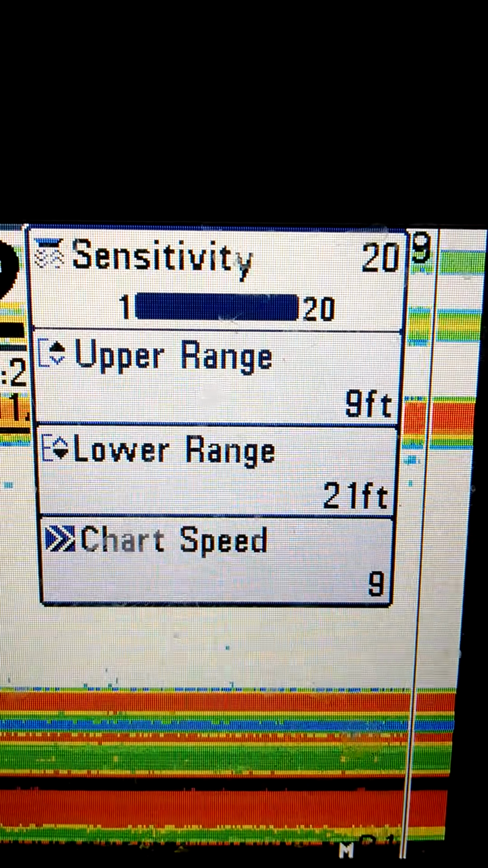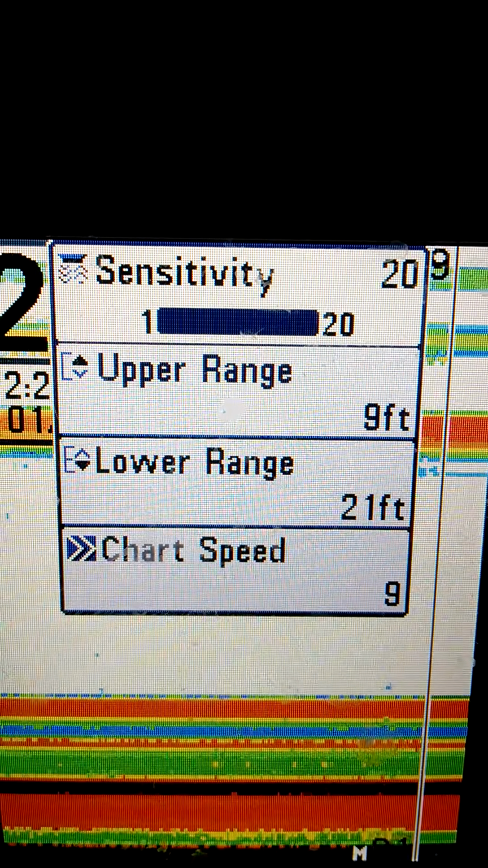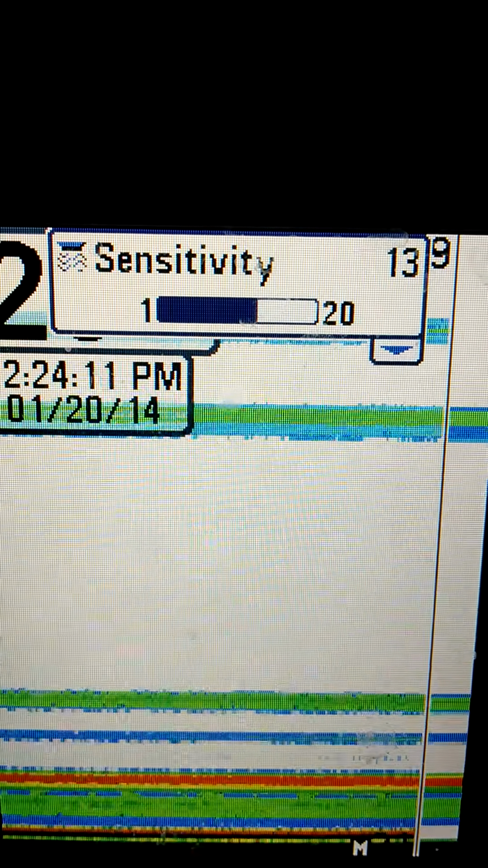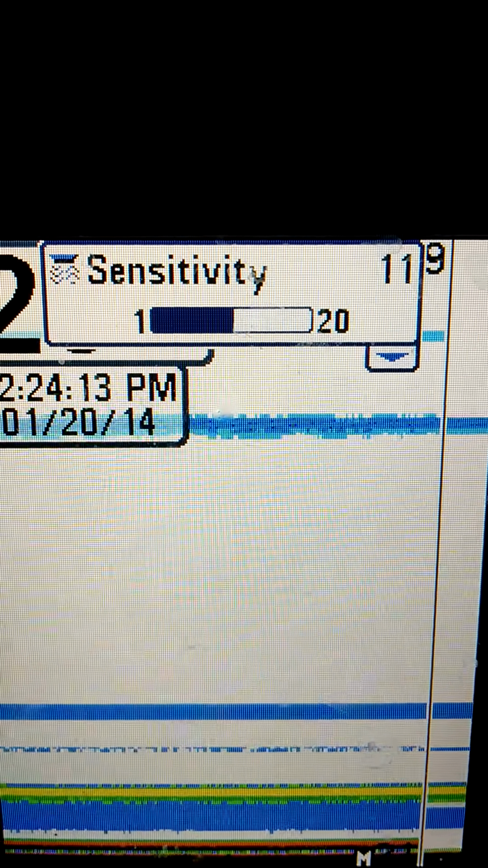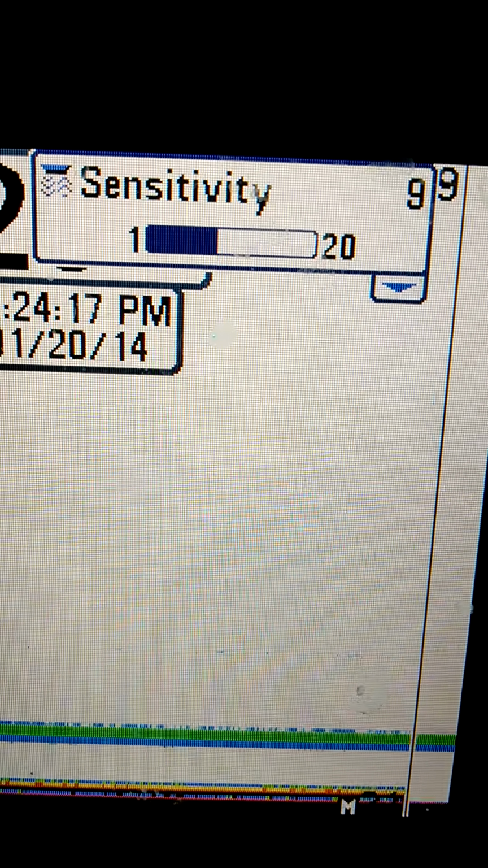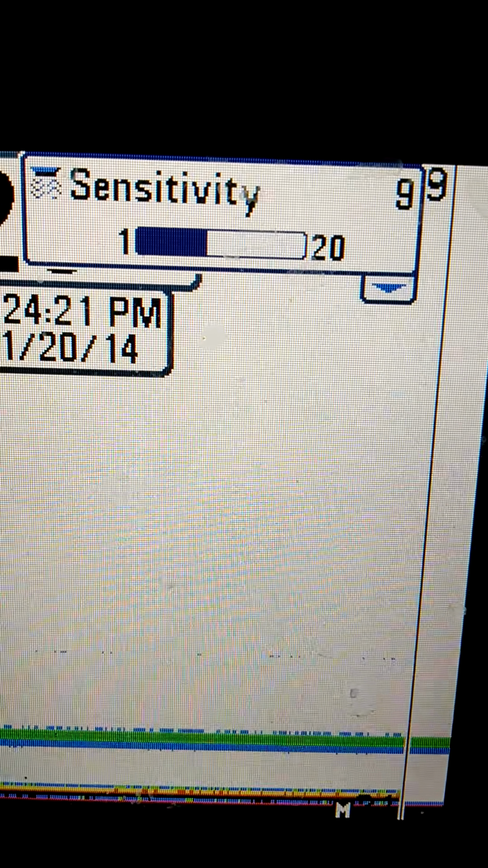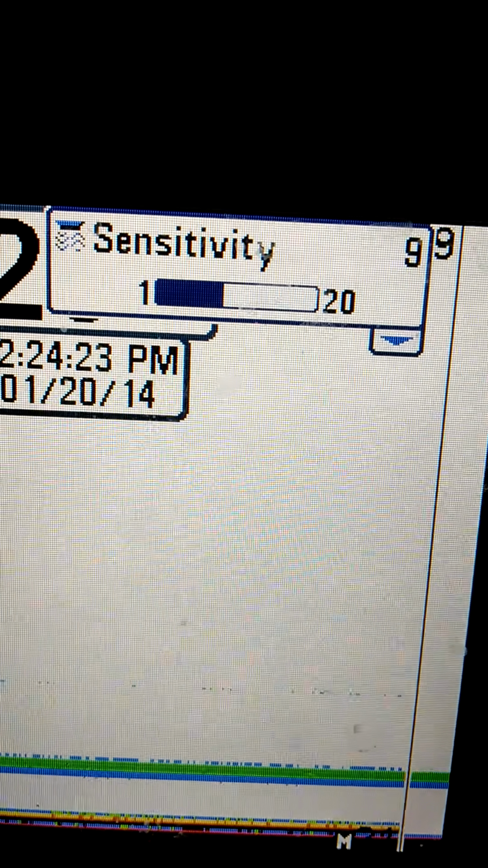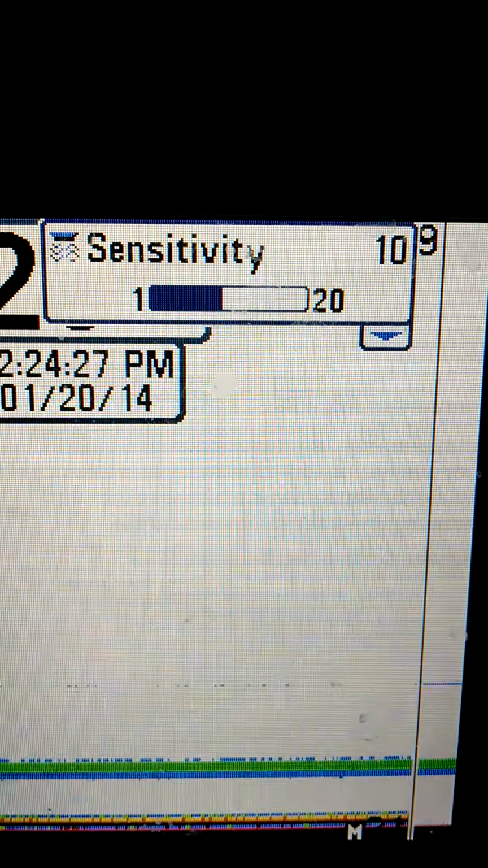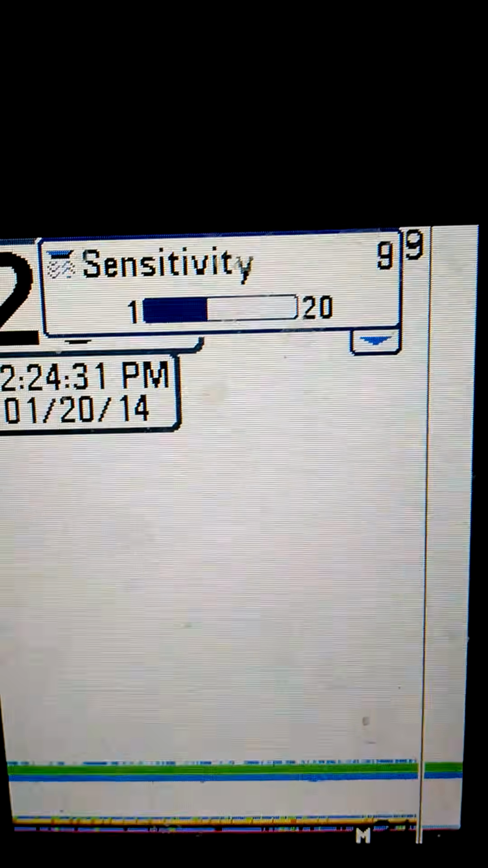I got my small loco spoon just off the bottom, so I'm going to turn the sensitivity down to where I can see that spoon hovering just slightly above the bottom here. There, you can see the bottom down there in the red and yellow, and then my spoon will be in the green and blue right there, sitting still. I'm doing this with my cell phone, so please bear with me here.